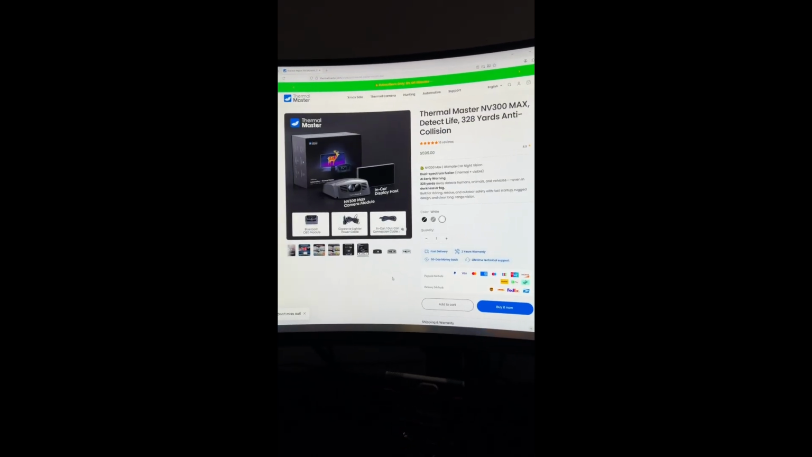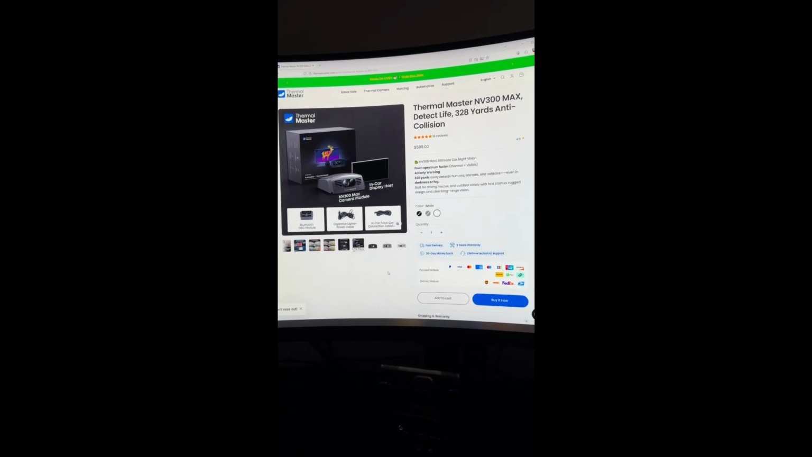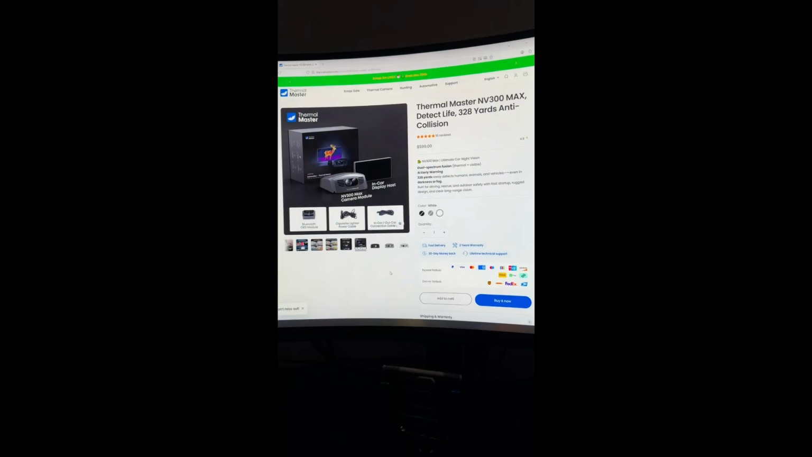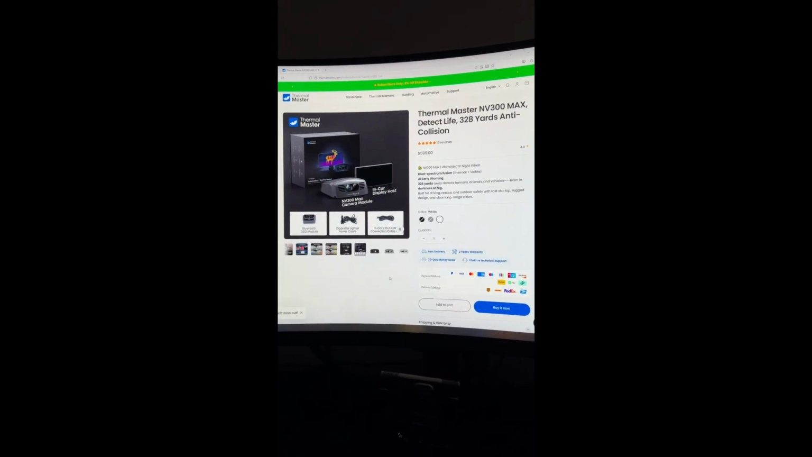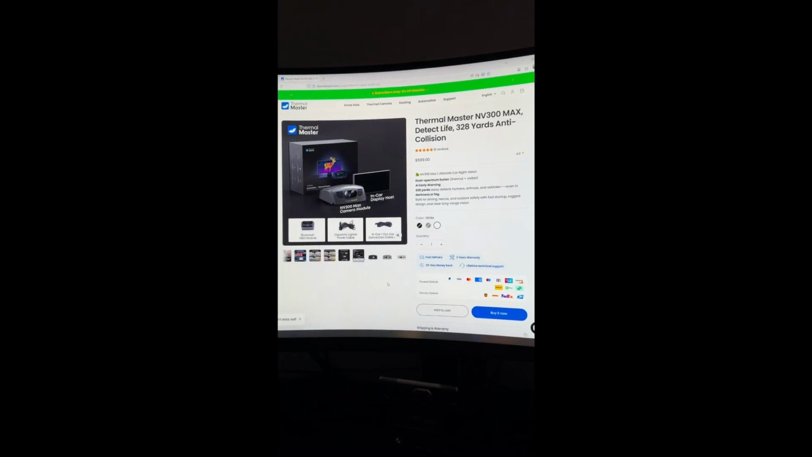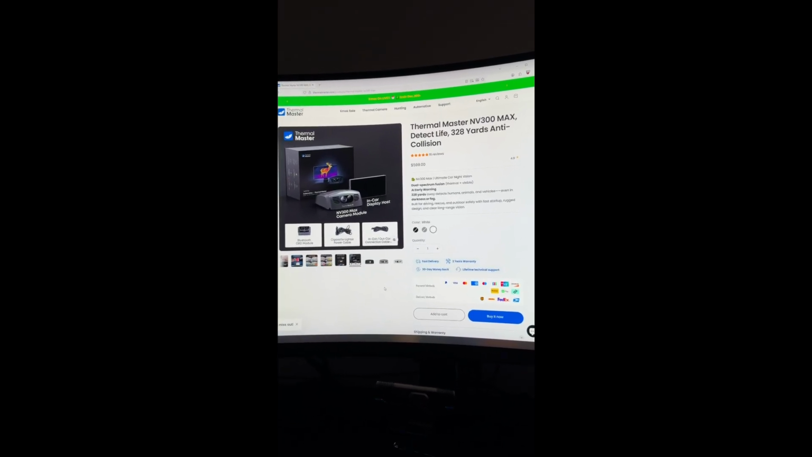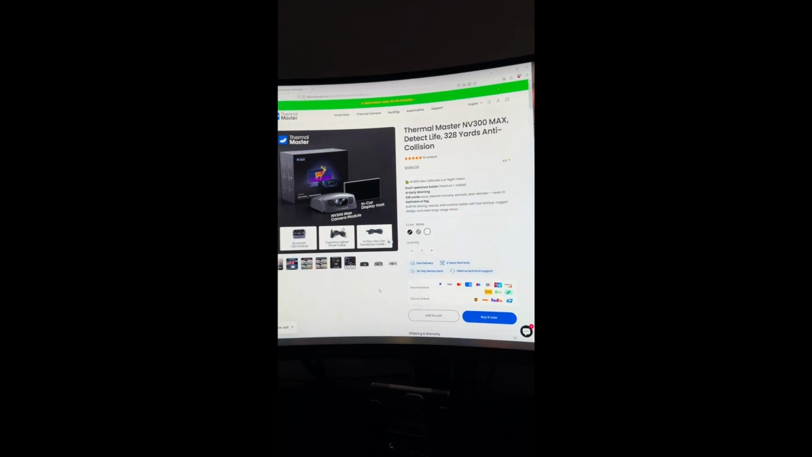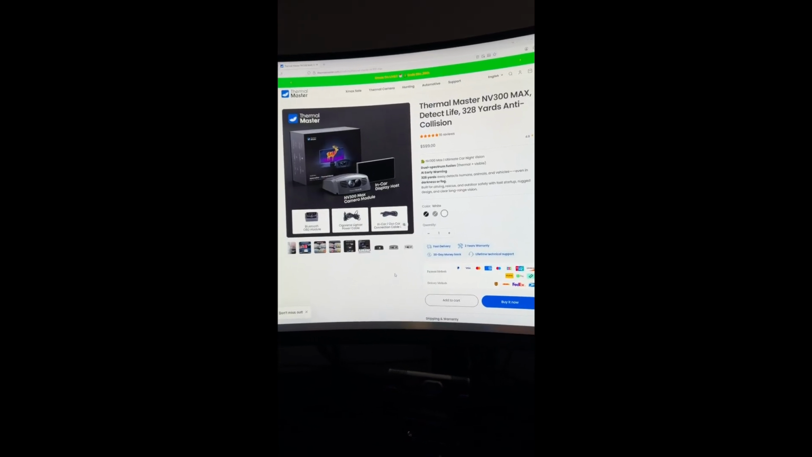Now, there's the pricing. If you don't have an iPad already, I recommend buying the more expensive one with the larger screen. I would have probably gone back and bought it, because that's a nice small form factor, easy to mount the screen, a lot easier than figuring out how to mount an iPad as well. So that's what I would do if I could go back.